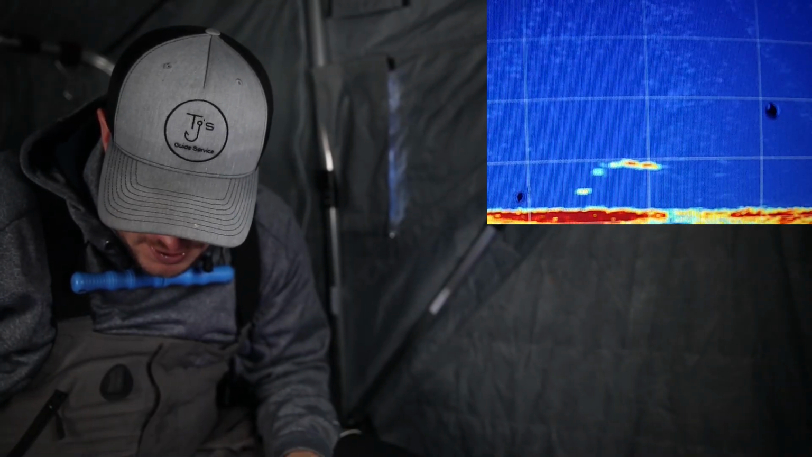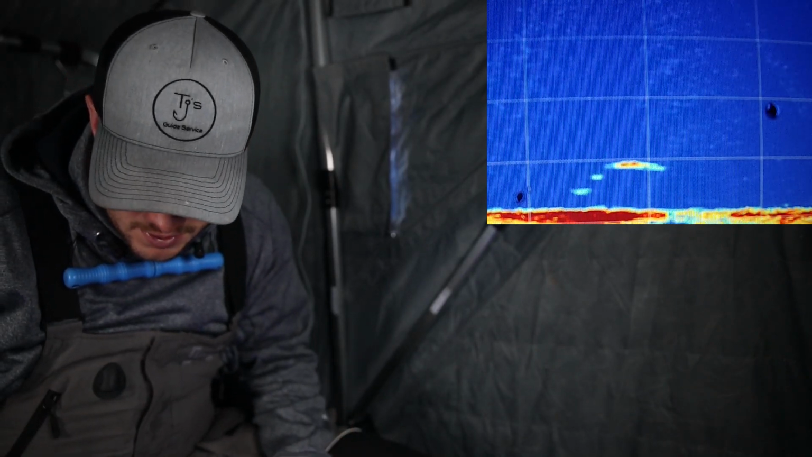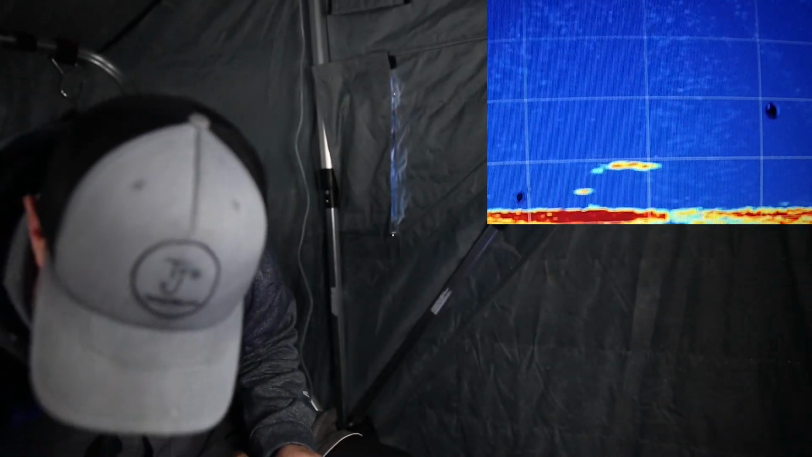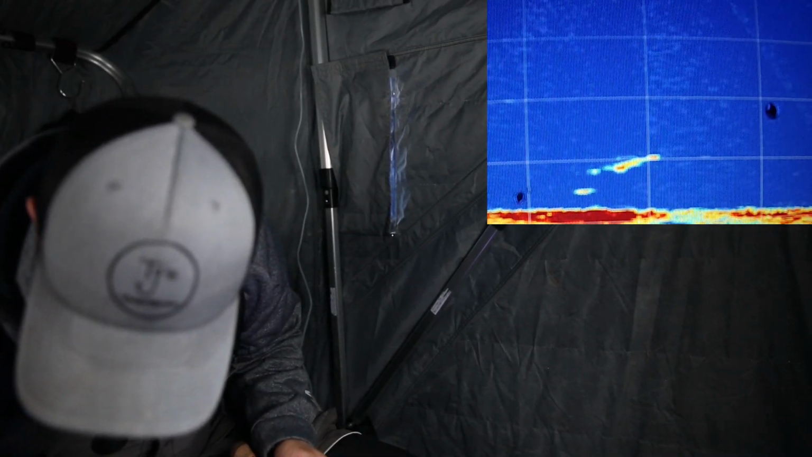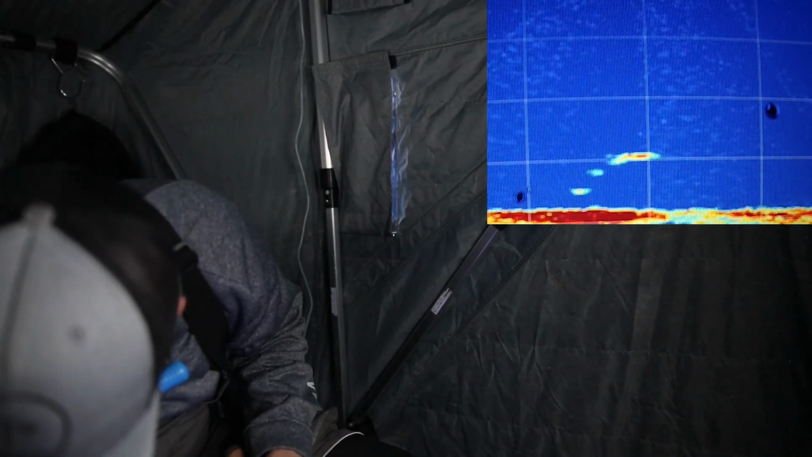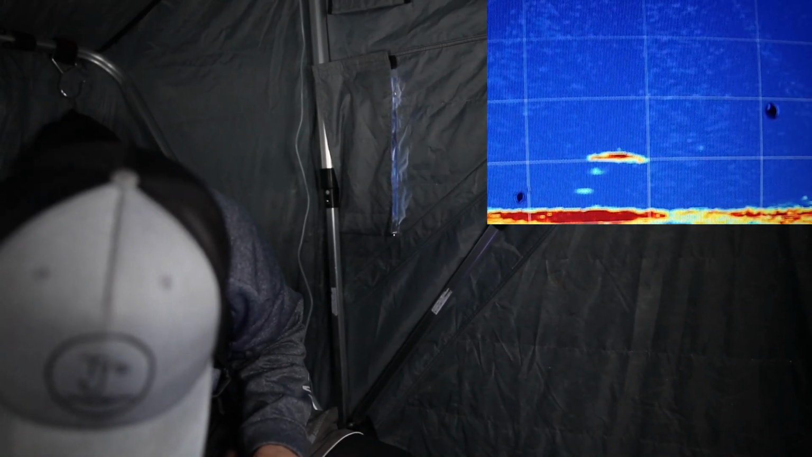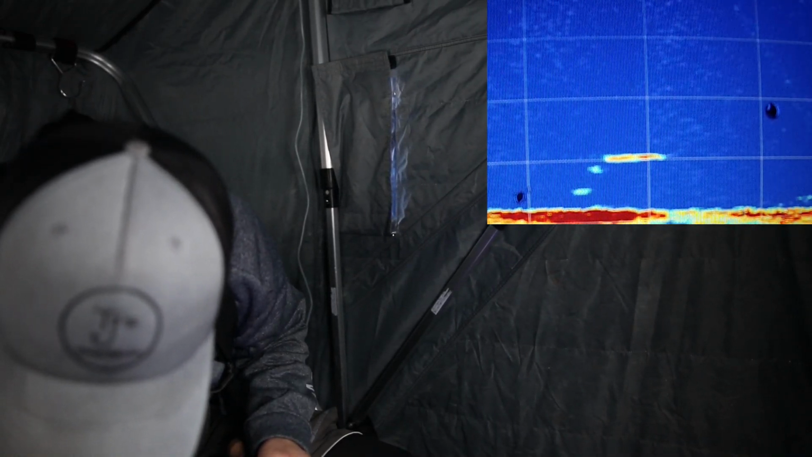Looks like a good fish. Try to jig it up. What is that? How could I not see that? Oh. What do we got? It's a pike looking right at the camera. It's more interested in the camera than it is at the bait.